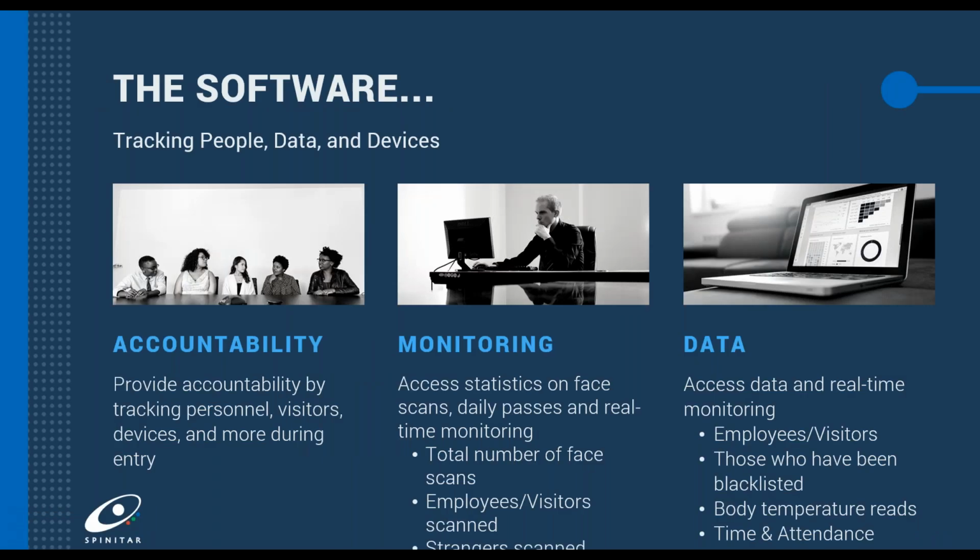Something to note, beyond the hardware, we do provide as part of the Welcome-Check subscription model and service, a software that provides more management capabilities and enterprise-like features to help your deployment of these devices, which we'll also get into as part of the live demonstration.